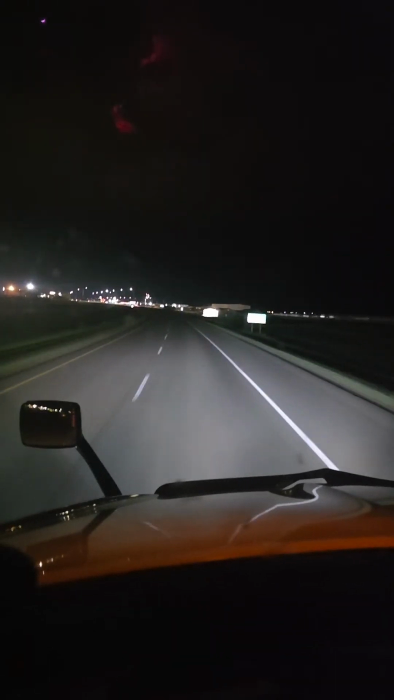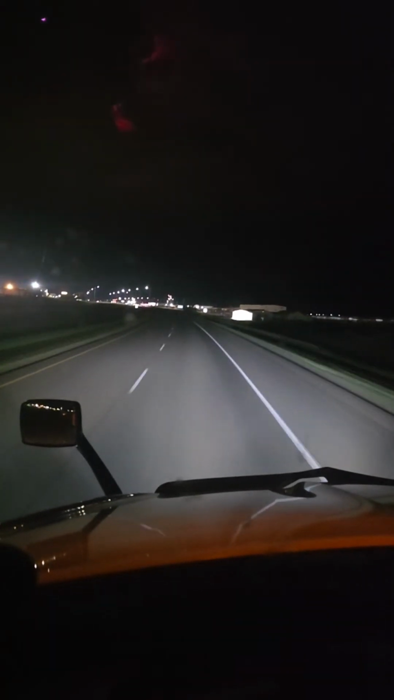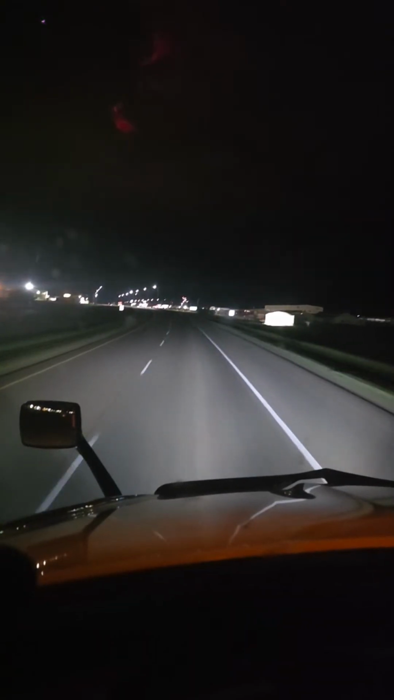Welcome to Swift Current. Speed limit reduced ahead.